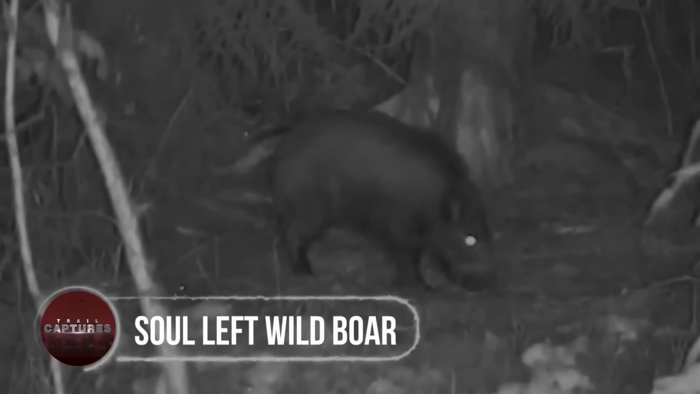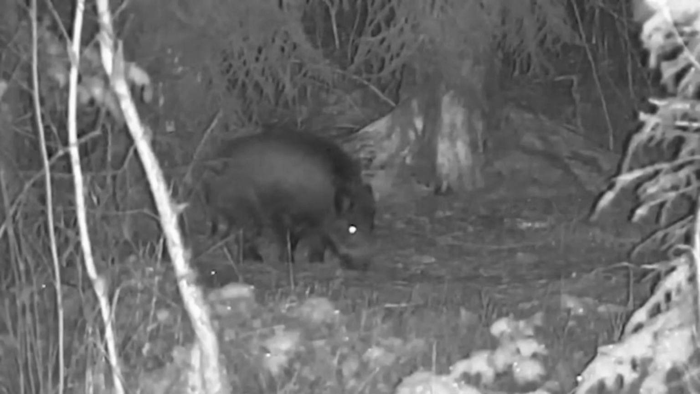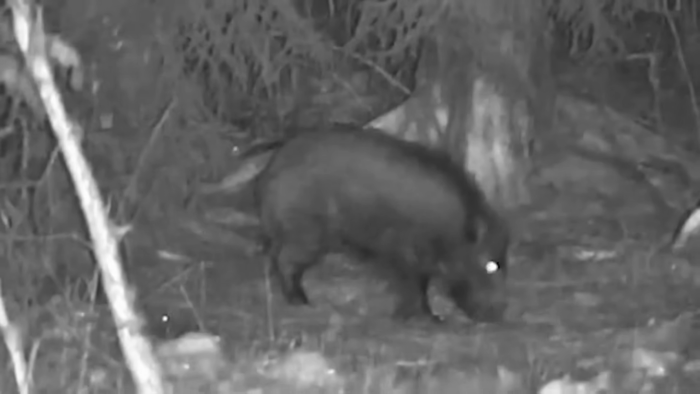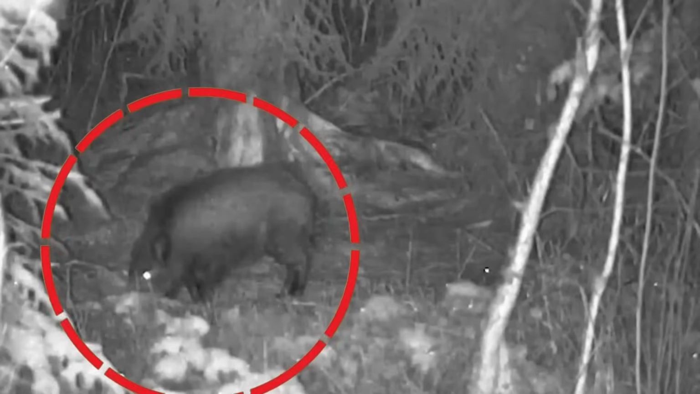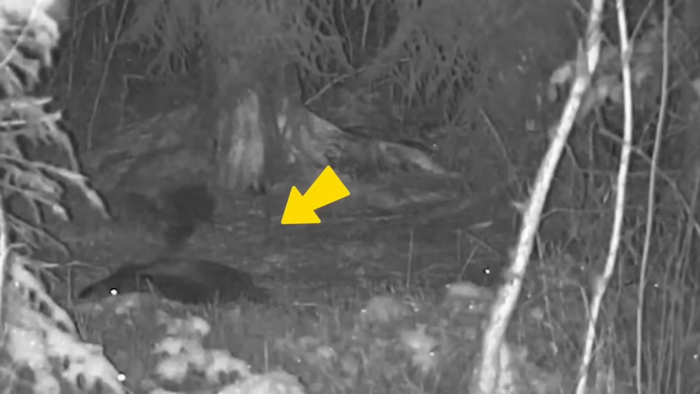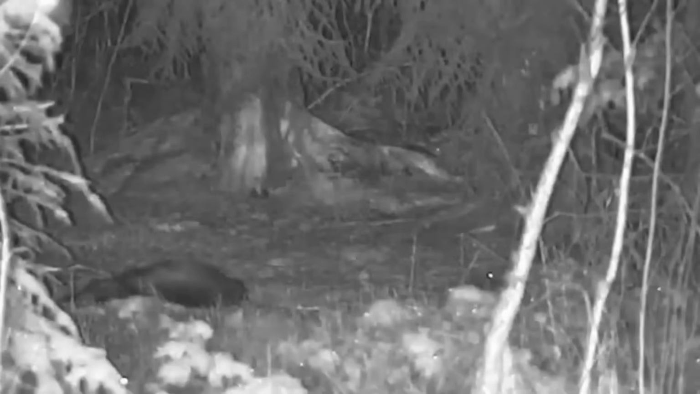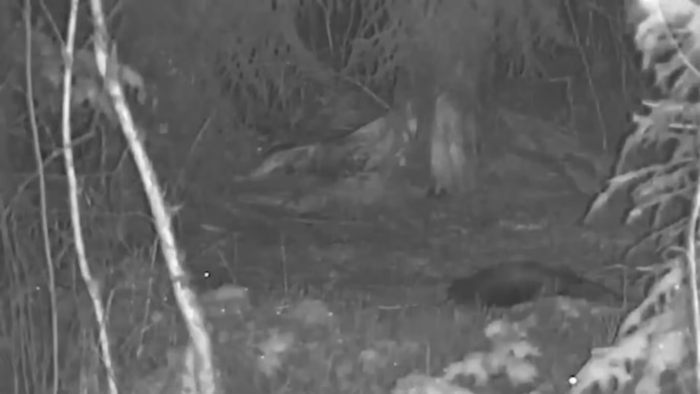Soul left wild boar. This footage might be the rarest one, as it literally shows the most unbelievable and disturbing moment ever recorded. It started with a wild boar strolling normally, and this is exactly what trail cams are meant to record. But within a few seconds, the whole scene changed as the animal fell on the ground and struggled hard to stand back up. And all of a sudden, its body started shivering, and it could be seen shaking its legs, followed by a plume of black smoke that mysteriously arose from its body. And then it became still, although it could be noticed trying to breathe. According to the owner of this footage, the animal was found dead in its place.